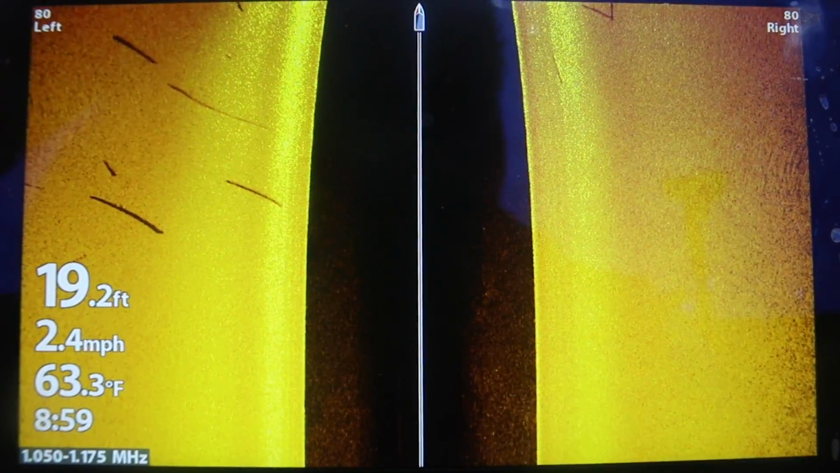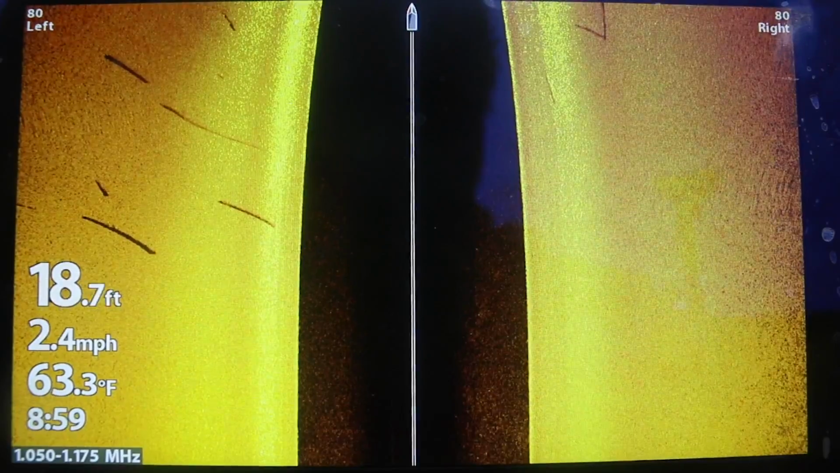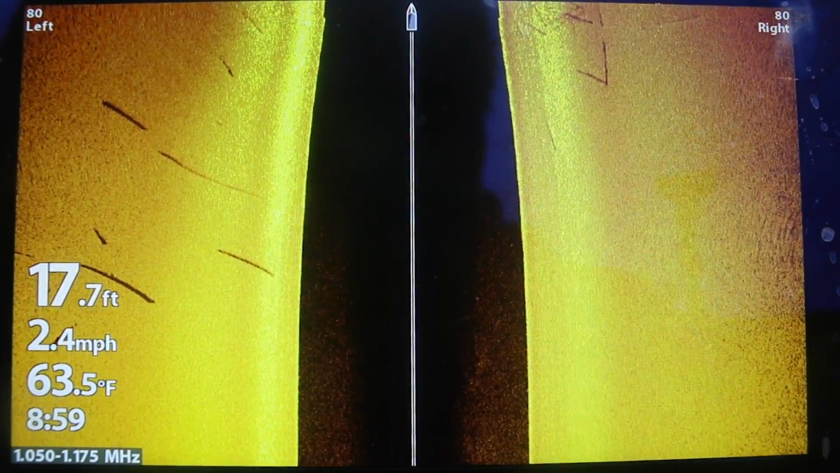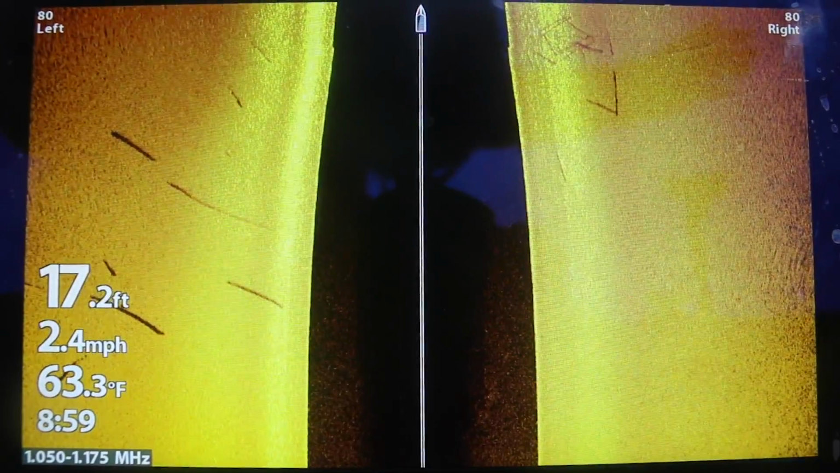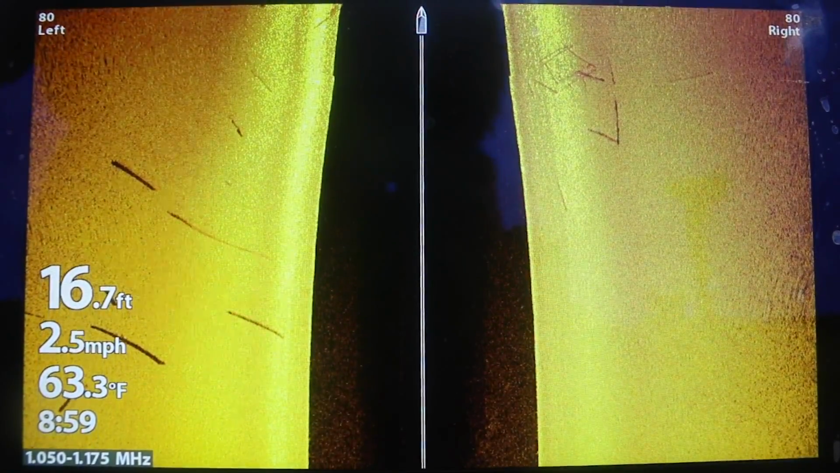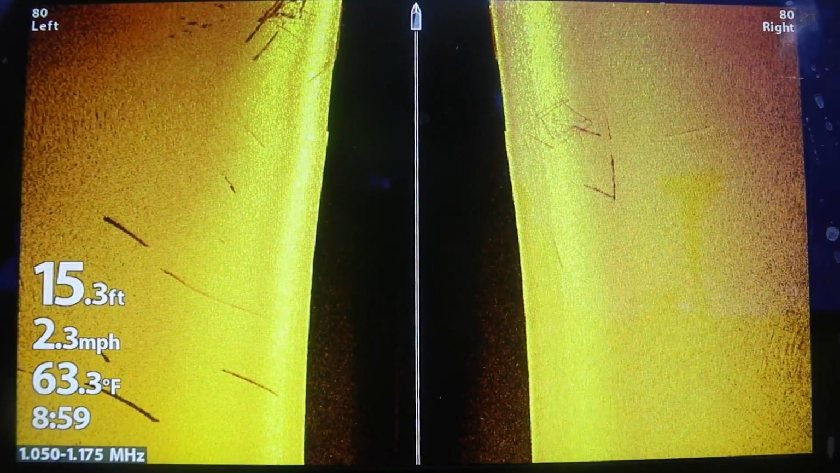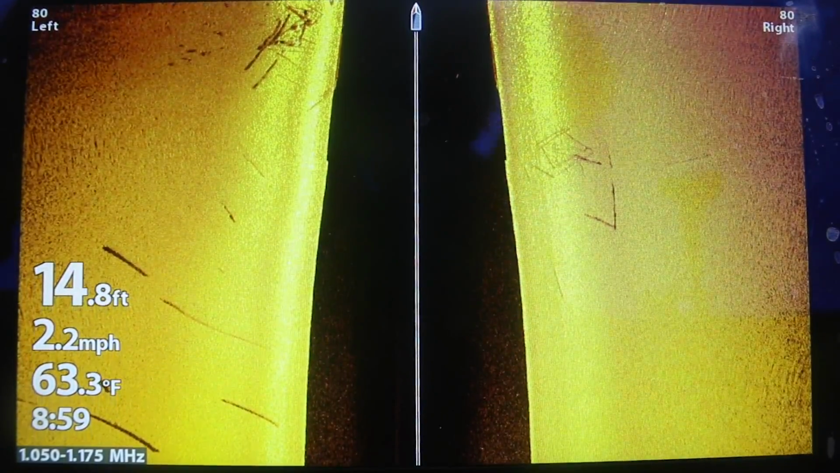So a bunch of logs here. It's actually part of a busted up crib. We're slowly coming shallower right now. You can see I've got water temp 63. This is pretty much what every lake is going to be in this area right now, and pretty much almost everywhere in walleye country. Everywhere is fishing the exact same temperature-wise, and that's just because we've had the same temperature for so long.